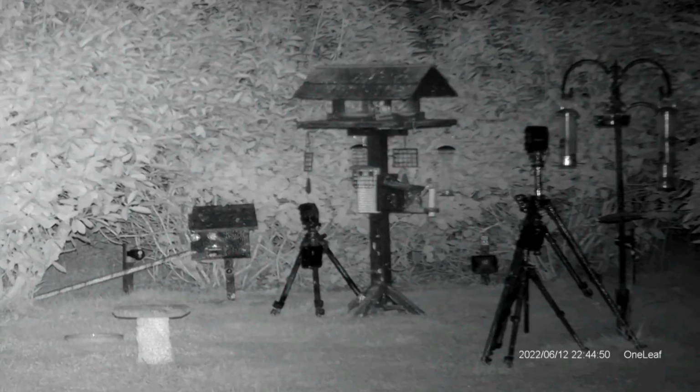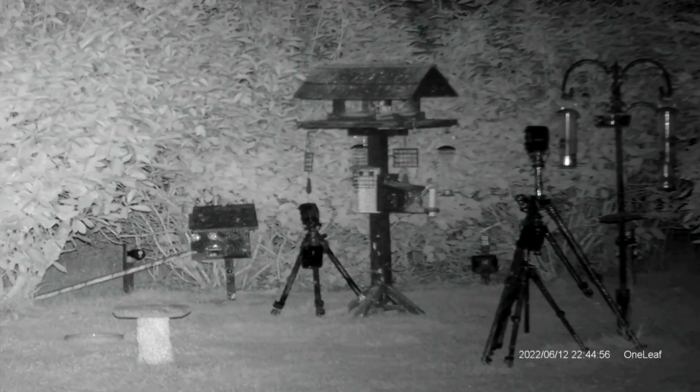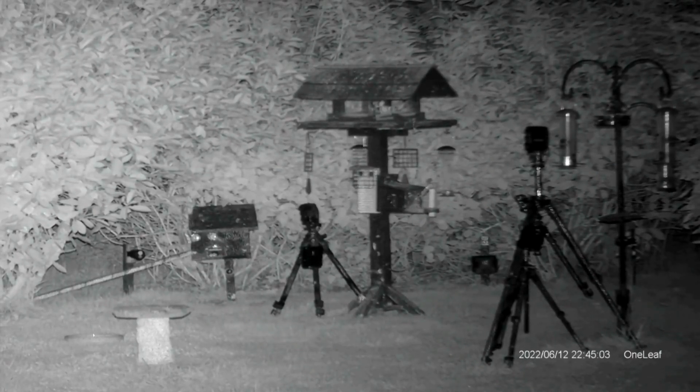there's not a lot wrong with that at all. It is absolutely crystal clear, pin sharp. Once again, it is focus for my eye, and there isn't a lot that I can't see through that. Crystal clear for shooting.